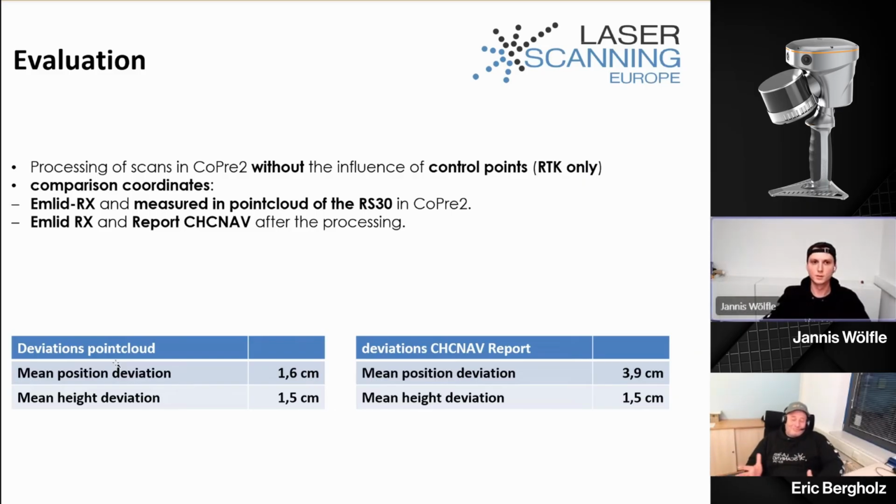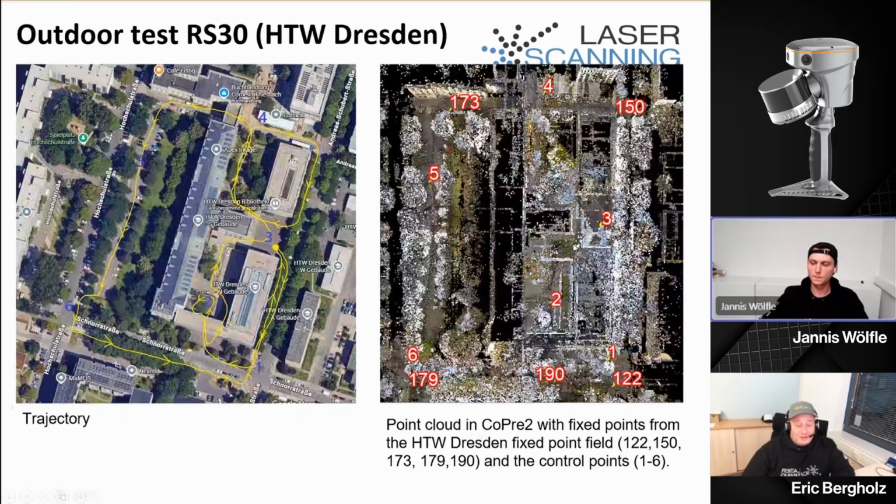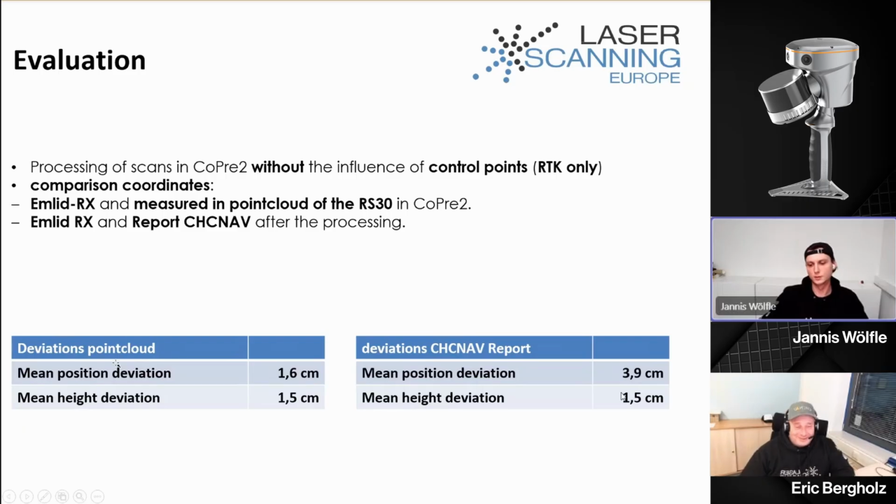So but on the left side looks pretty good. The 3.9 centimeters seems a little high, but we have to keep in mind that we are still talking about RTK accuracy, so it's still okay. Usually the height deviation should be higher than the XY deviation in RTK. Yeah, that's right. Normally the height deviation is bigger.